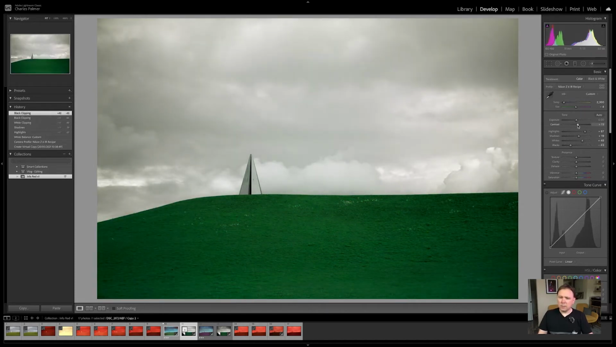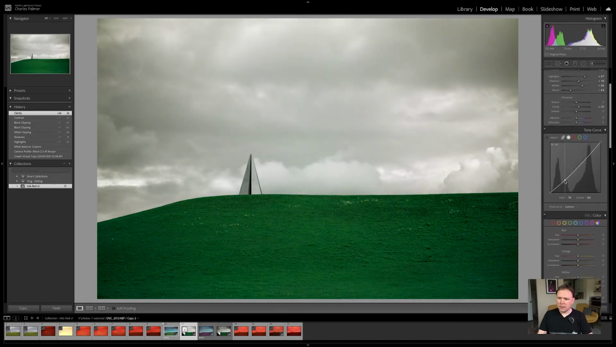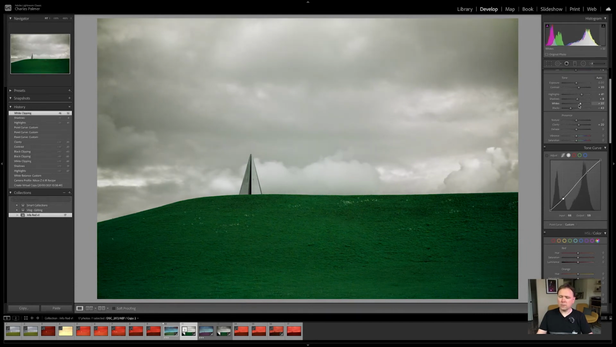I'm going to add a little bit of contrast here, so 20 on the contrast. And then I'm going to boost the clarity a little bit just to pull out some of the grass. I'm going to leave vibrance and saturation as they are, and just give the tone curve a little tweak. Let's just drop those highlights a bit. Yeah, I think we've gone a bit too far now. There we go. So now I've made my basic edits.